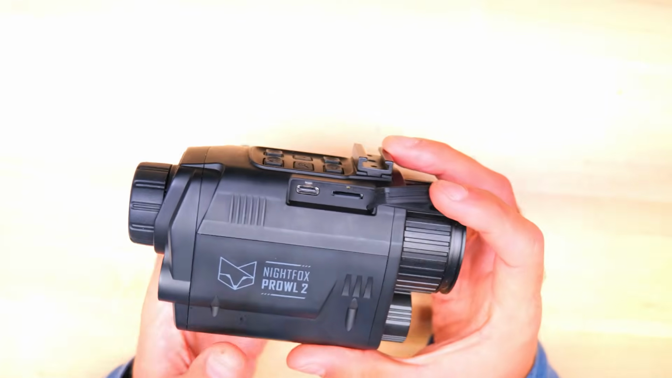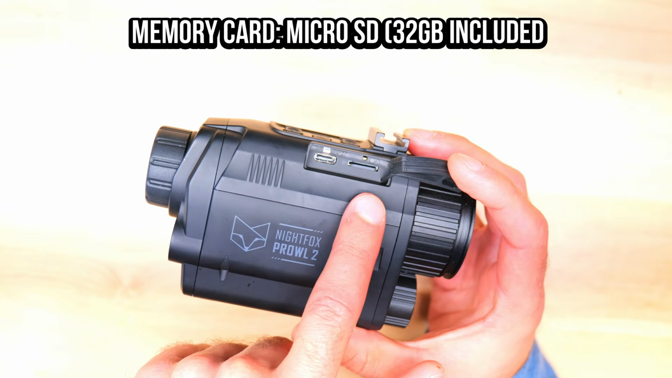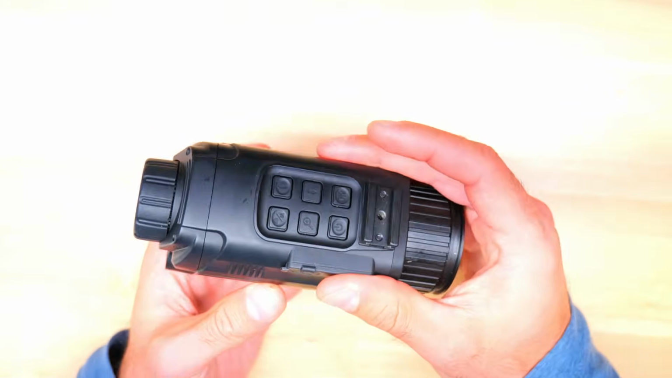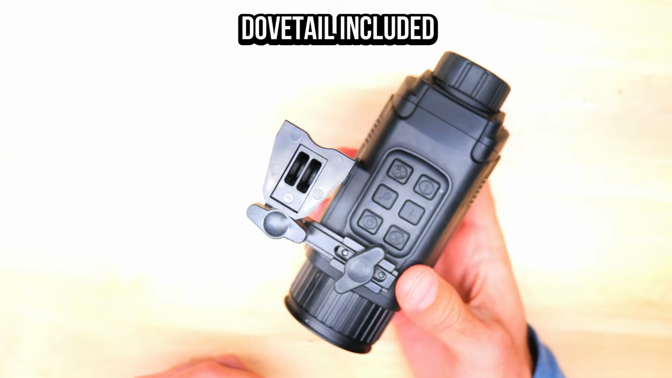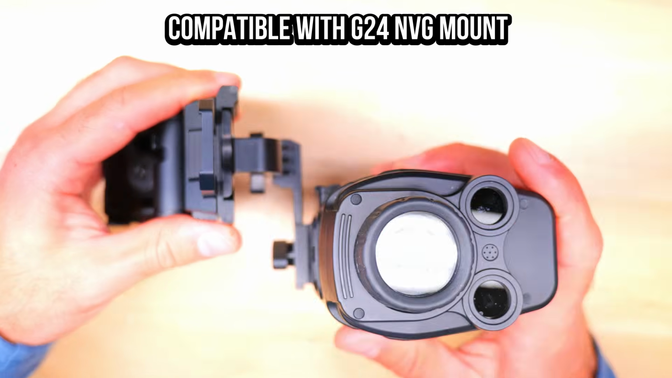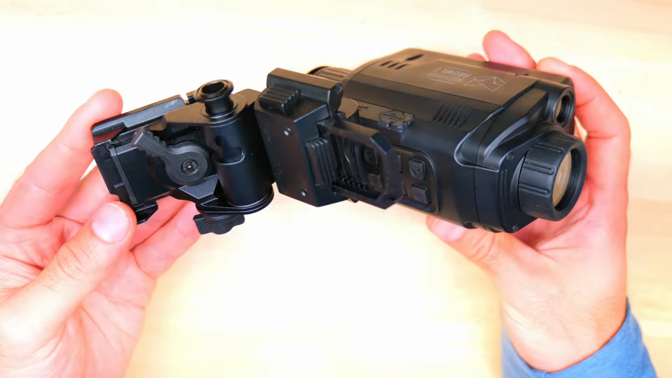On the side of the Prowl 2, there's a port cover protecting the USB-C charging input alongside a micro SD slot. And a card comes included, which is a nice touch, giving you onboard storage for your recorded video. Up top, you've got the UI controls and the connection point for the dovetail mount. The Prowl 2 ships with a screw-in style dovetail adapter, though the mount itself is sold separately. It's polymer construction, so not the most rugged, but that's a reasonable trade-off at this price point, and you can configure it over the right eye or the left eye.